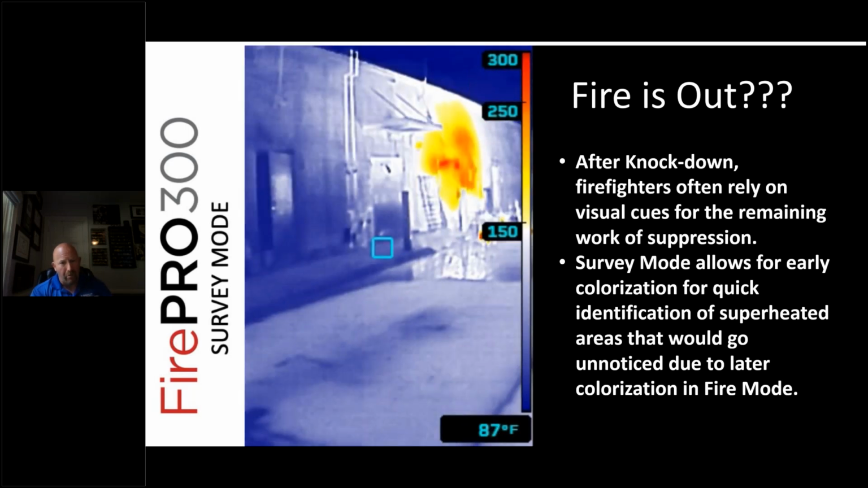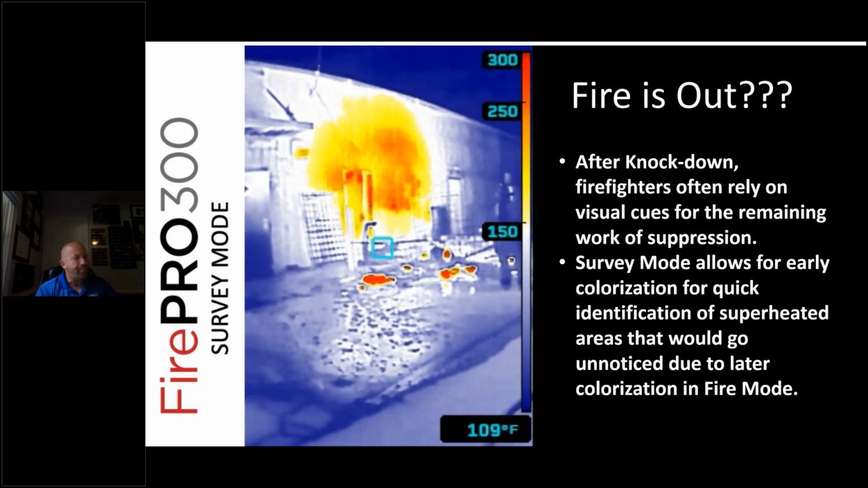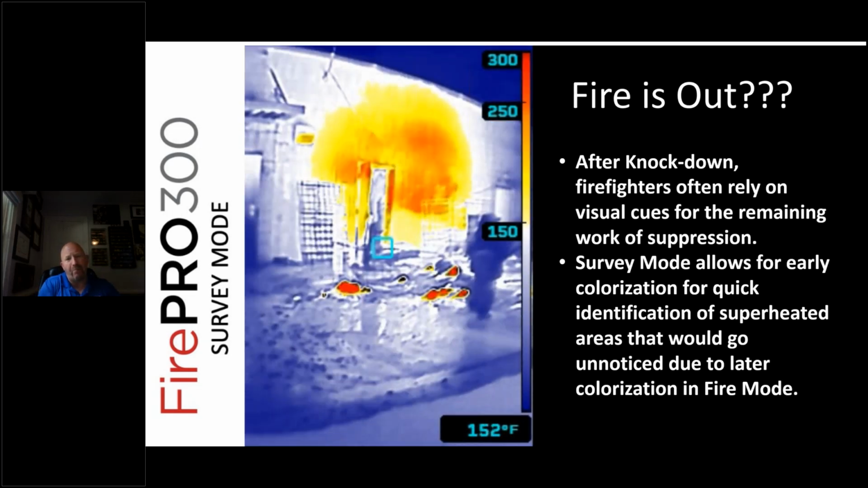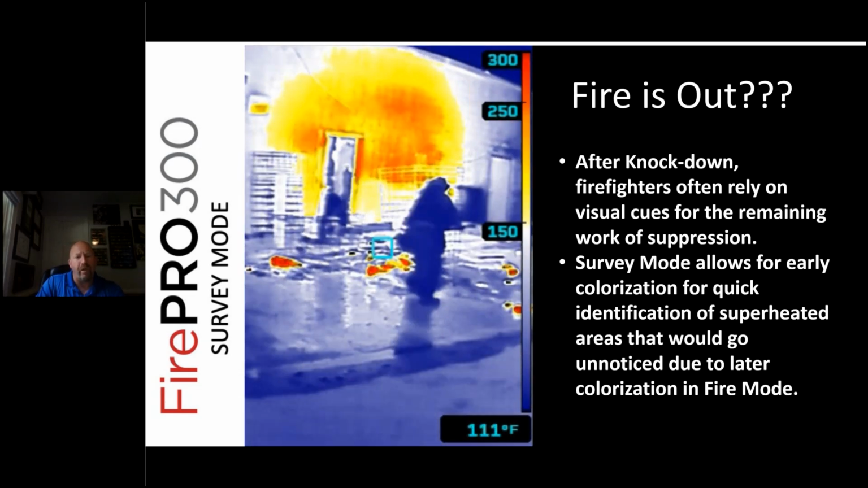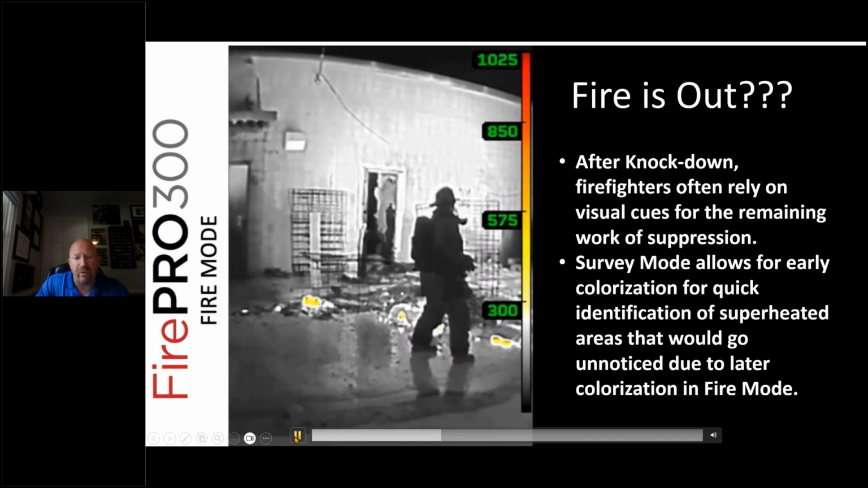Notice when we go to TI Basic, what disappears. We're going to switch it to TI Basic. We got that big red spot on the wall, yellow, orange, red. Boom. What happened to my color? I changed the application mode and how the camera sees. Now it's not showing color till 302 degrees.